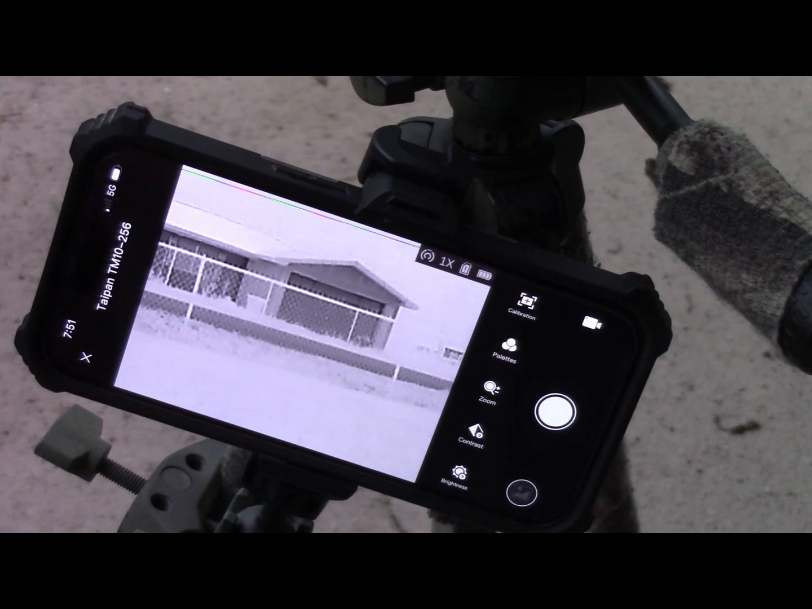But I've taken so many videos with mine that I filled it up and had a full memory on it. Then I was able to delete the firmware and reinstall it. And then I used it again and it'll record around 1,000 videos.